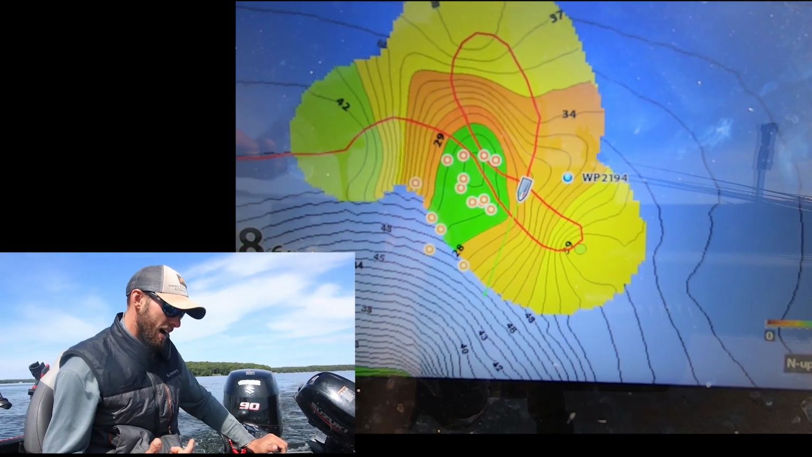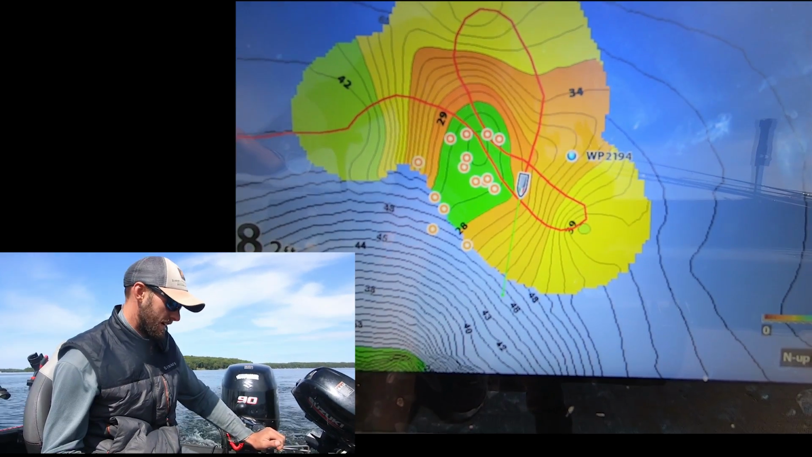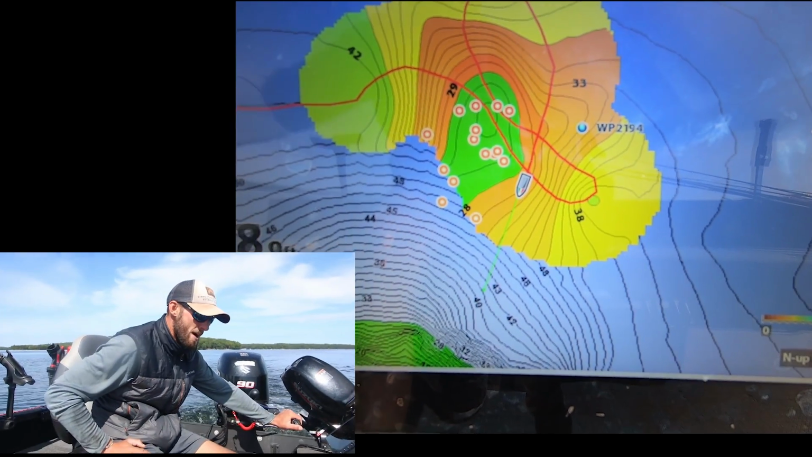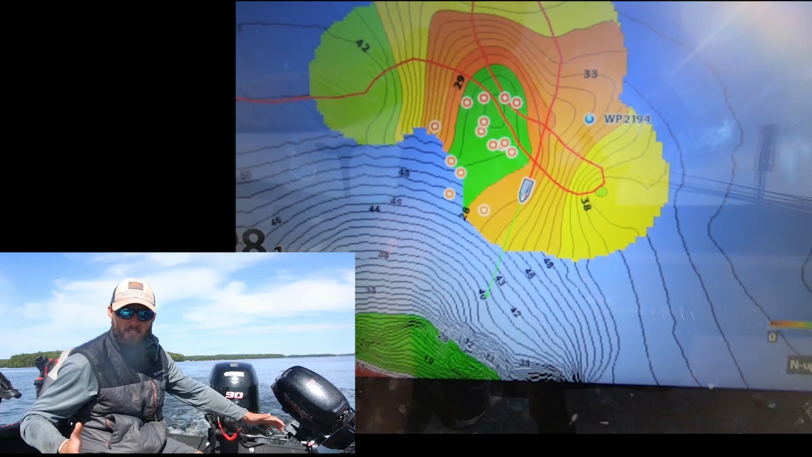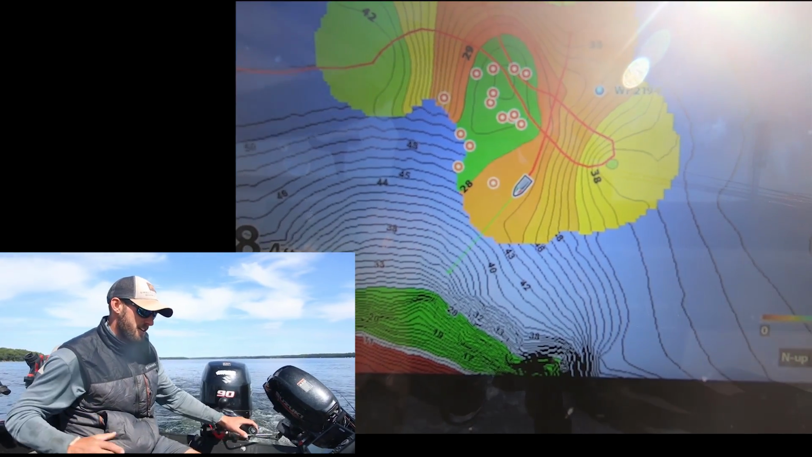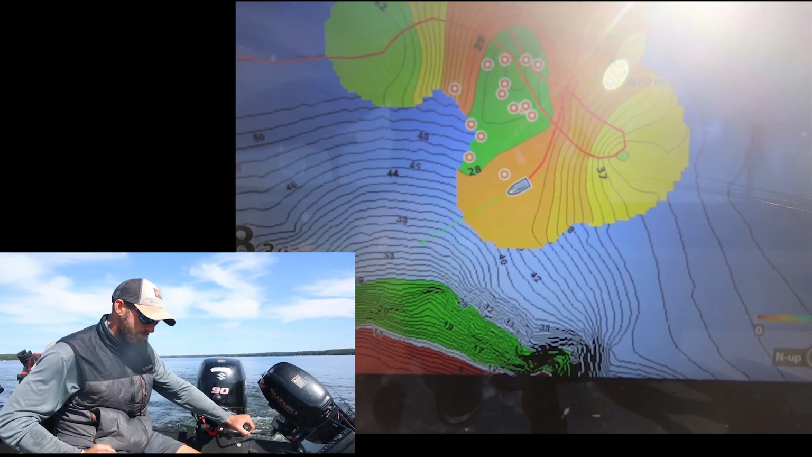So if you have a big spot, it takes a little bit of time to make your map good. But a lot of times what I'll do is, if I get on a spot I want to map, and I'm gonna fish that spot, I'll just leave it on, and as I drift around or troll around or move around, it's gonna naturally create that map for me.